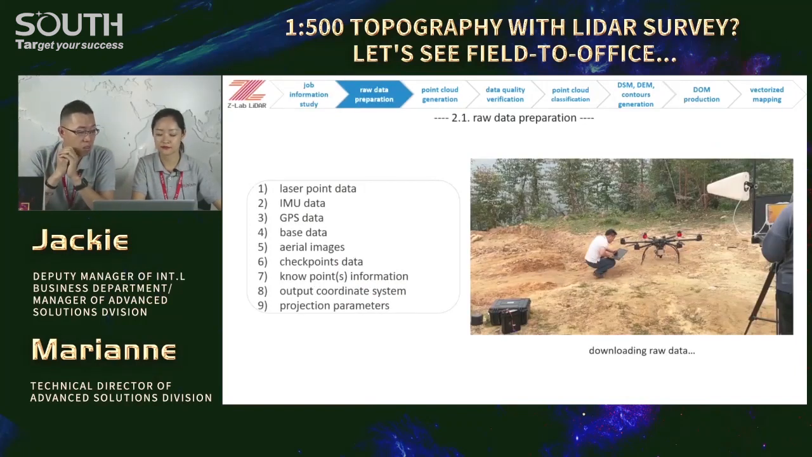Okay, I have a question. It's not always the same team that captures the data and then processes it, yes or no? Yes, for higher work efficiency, we will split the job into 2 parts, fieldwork and processing. Yeah, in that case, each team could be more specialized and just focus on what they're really good at.